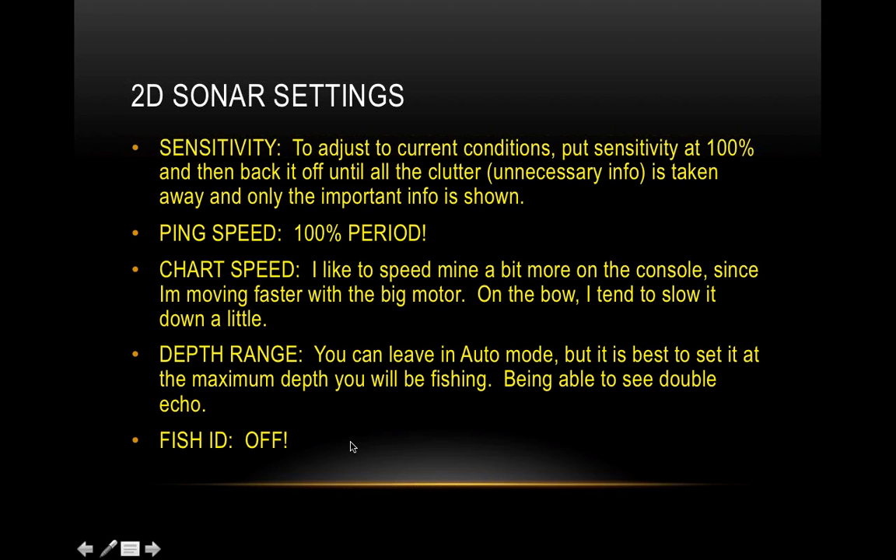Fish ID off. The thing is, it's really just a gimmick. It can sometimes work just the way it's supposed to, but it really isn't necessary at all. And it gives you fish pictures like if you run over a submerged tree or a brush pile, it's going to show the branches as fish.